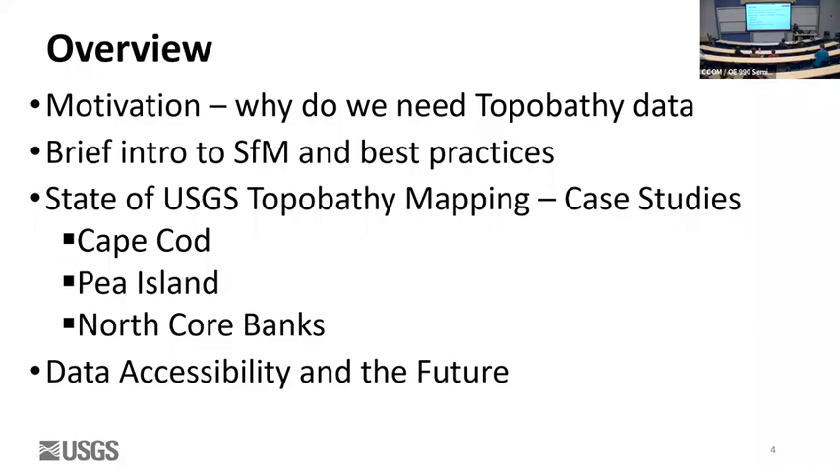This is a Center for Coastal Mapping, so this is great. It's actually slightly relevant. I'm going to do a brief intro to structure from motion, which is what I mostly do in case anyone's not familiar with it, and some of the best practices that we're using. Then the state of the USGS currently for our coastal science centers, what we're doing in the mapping. I have 3 case studies for you, one from Cape Cod, one on Pea Island, North Carolina, and the last one on North Core Banks, also in North Carolina. Then I'll finish on a data accessibility point. Right now, the USGS's theme for the year is open science, open data. It's something we struggle as a government agency to do really well.